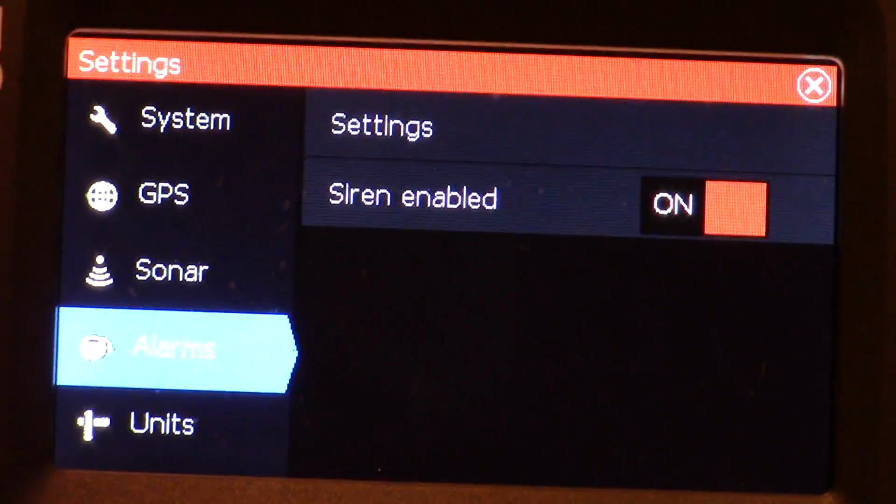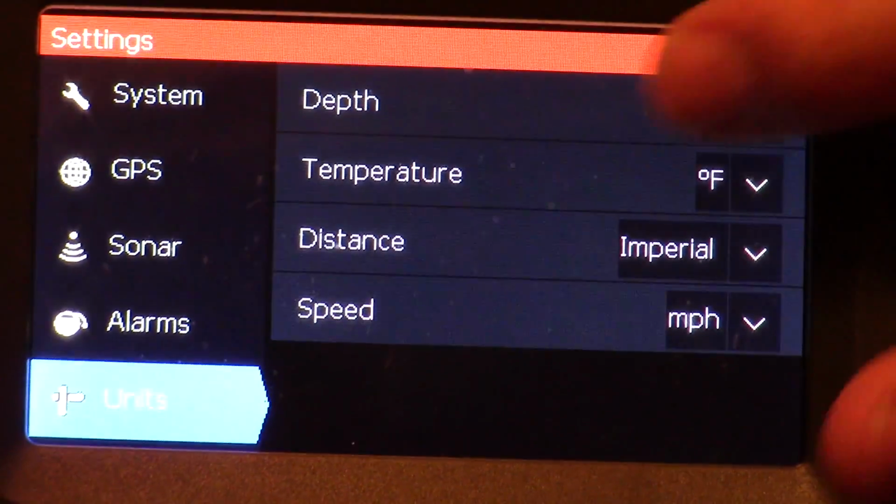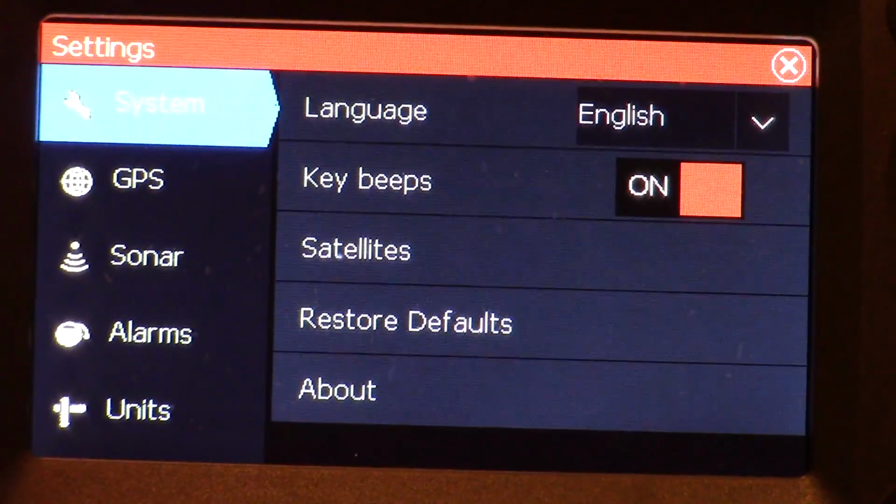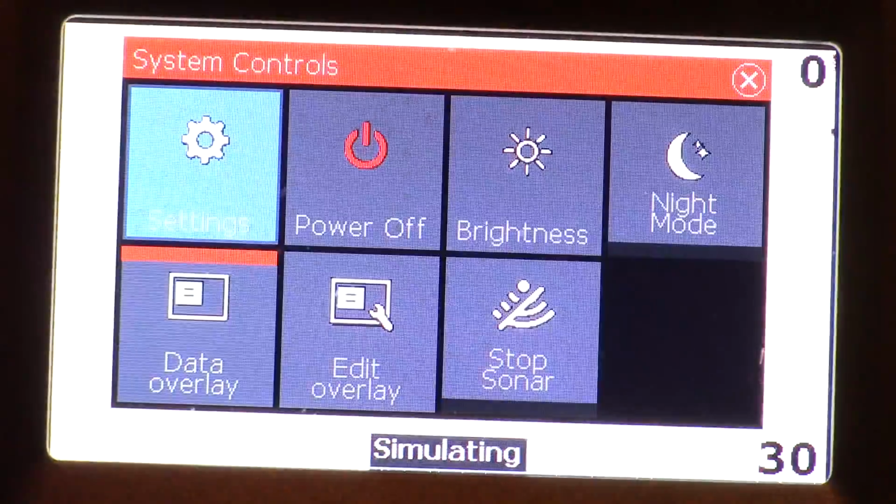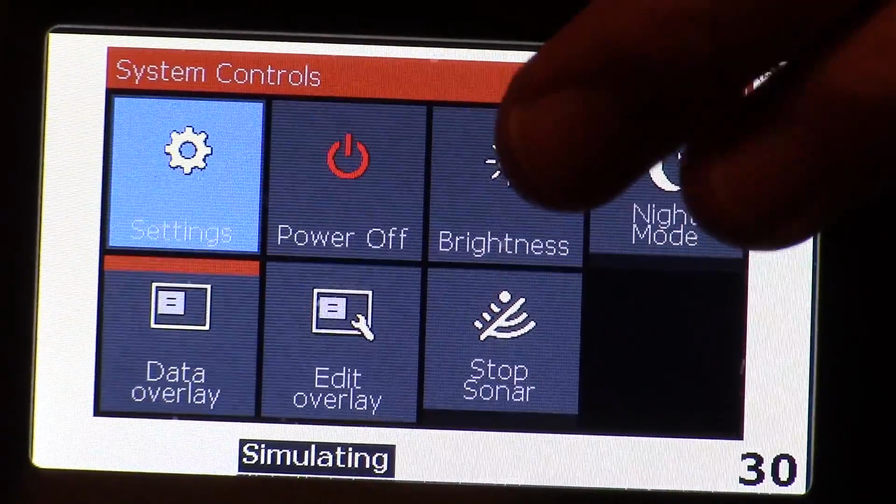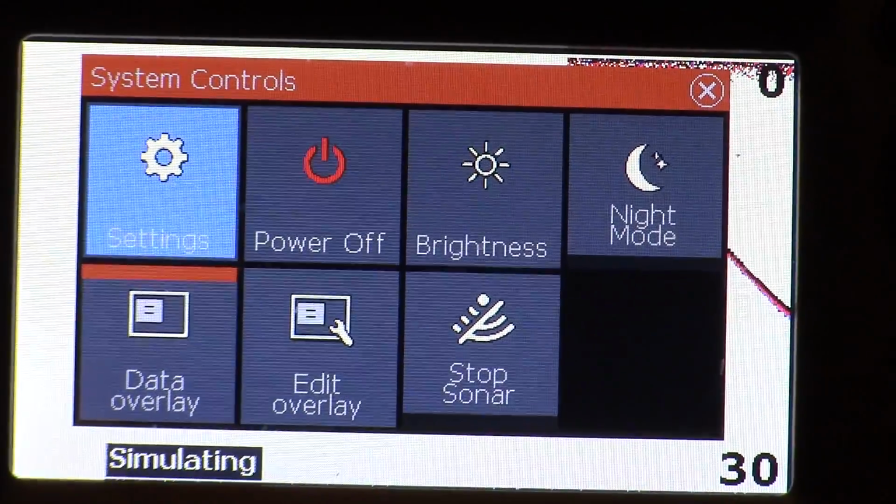So the nice thing is, because it's GPS, it can track how fast you're going, your speed in miles per hour, or you can probably change it to kilometers, I would imagine. So it's quite basic, and it's quite fixed because it's their lowest cost, lowest end unit, if you will. It's got a night mode. You can turn your brightness up and down, which is helpful for conserving battery power.